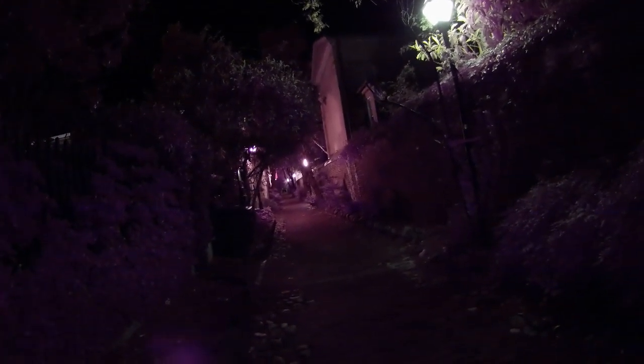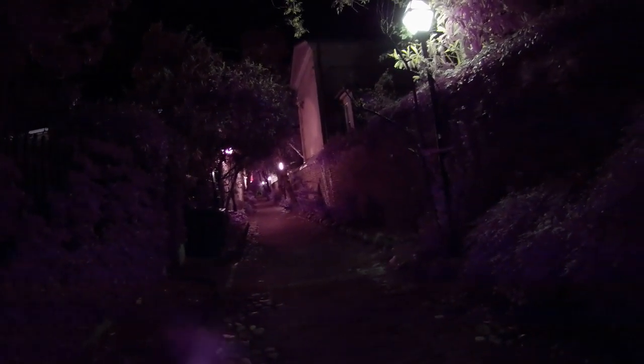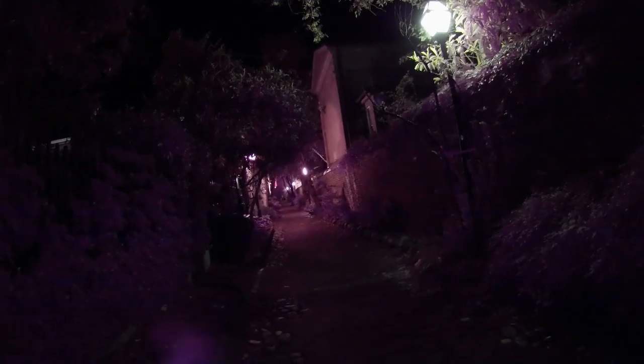Which, by the way, with yours, Andy, the baseline here is going to be about 7 because we do have lamp posts near us. Yeah, that's not before. Yeah, so I'm not excited about that because of the lamps.